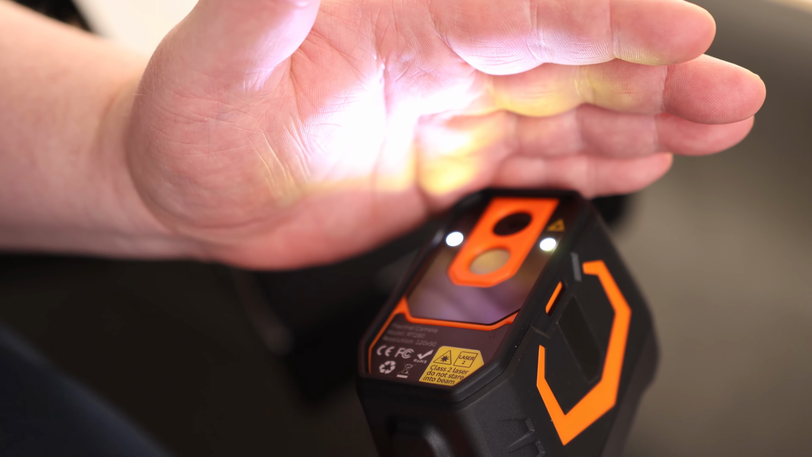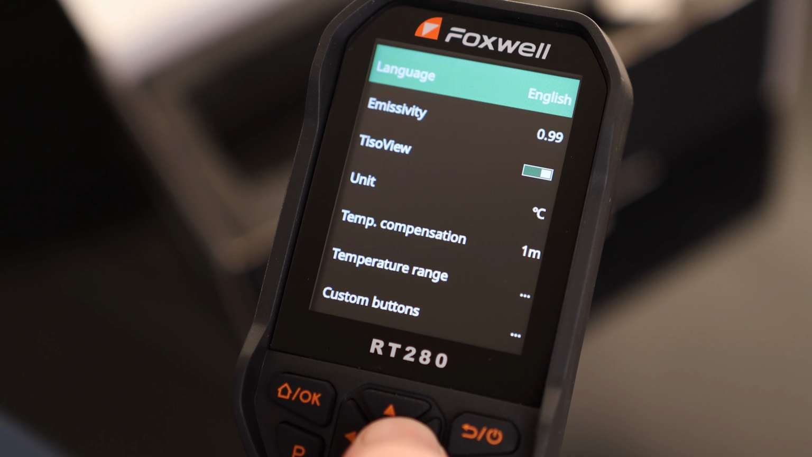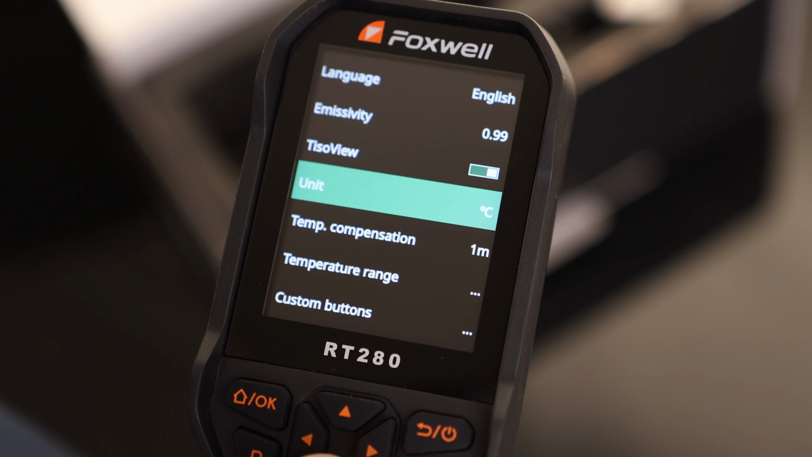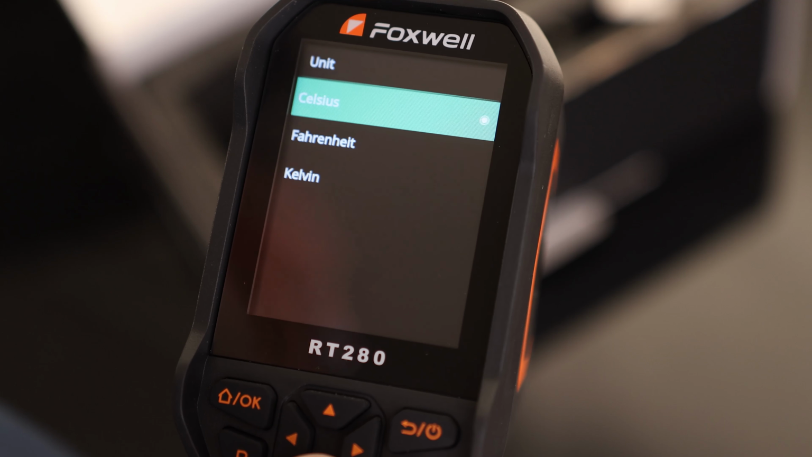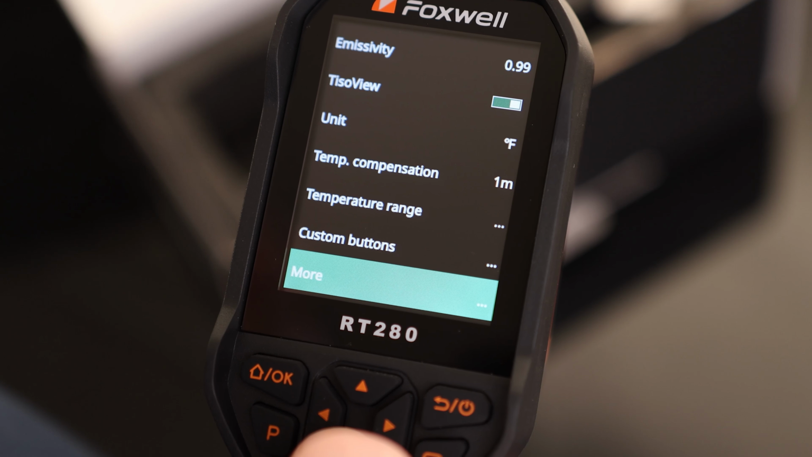We also got a flashlight. That has the two lights on the side, so if you need to kind of peek in somewhere, got that as an option as well. And we got our settings. Language, we can actually set the emissivity on this. TISR view, units are in Celsius, so if you want to change that to Fahrenheit, we can actually change that here. Temperature compensation, temperature range, custom buttons.